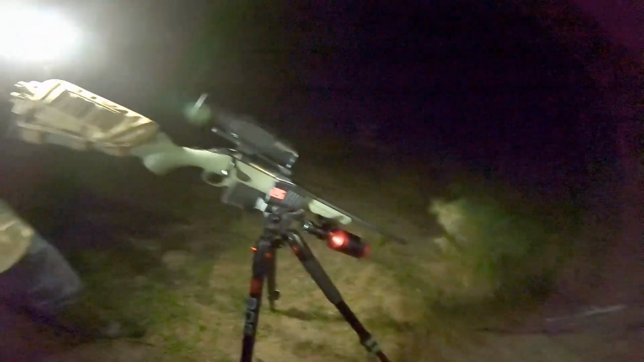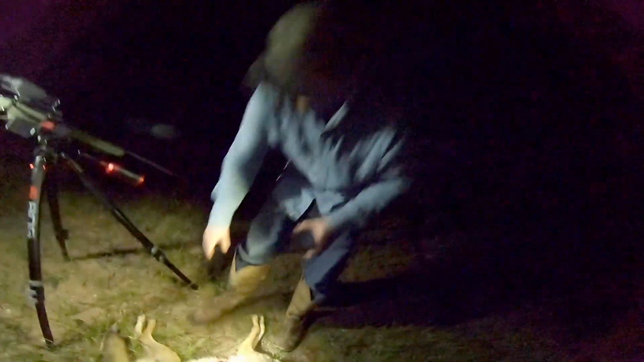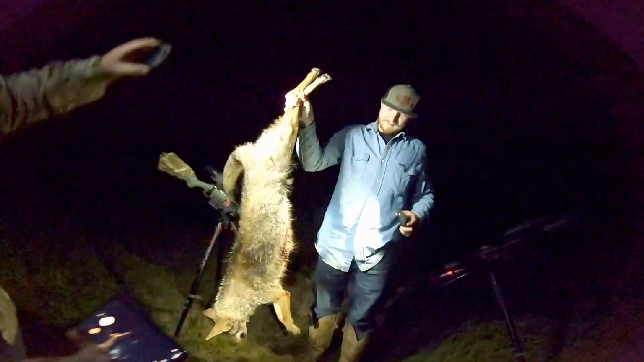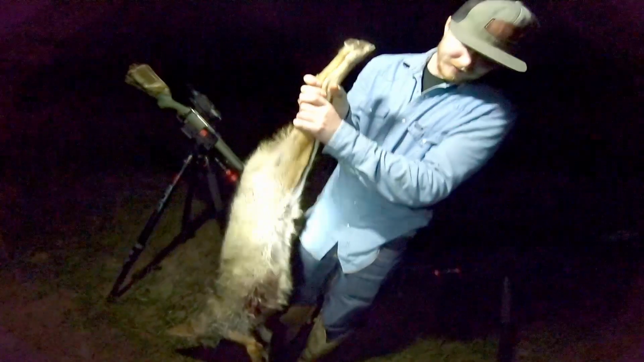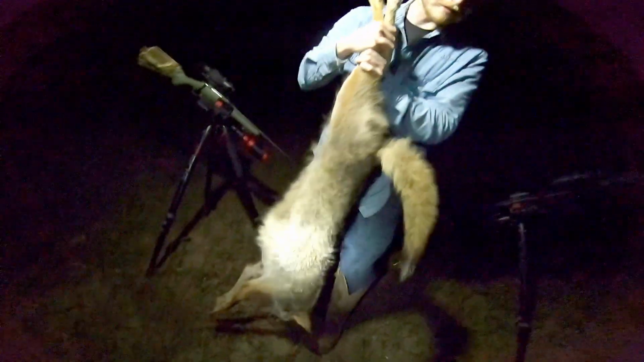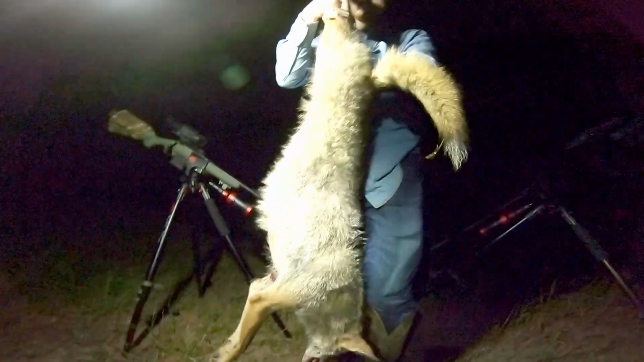Oh, you want to pick him up? Yeah. That's him. You can see he's starting to lose his winter coat. He's got a little bit of fur left on him, but it's been hot, and he's definitely losing it. No exit wound on the other side? Yeah, no exit wound at all. None. So, yep.